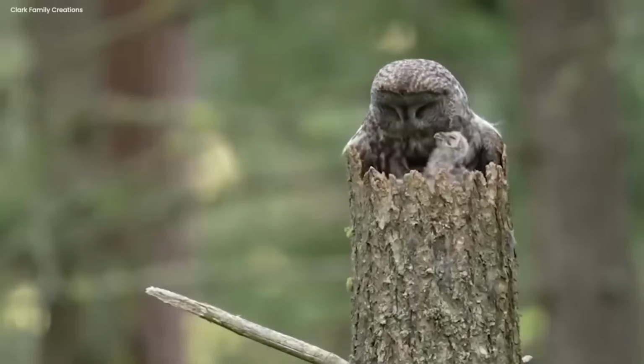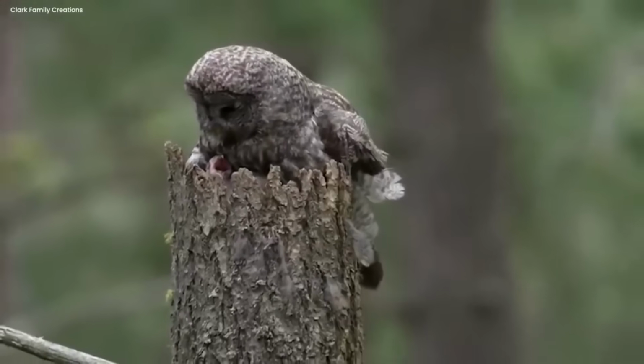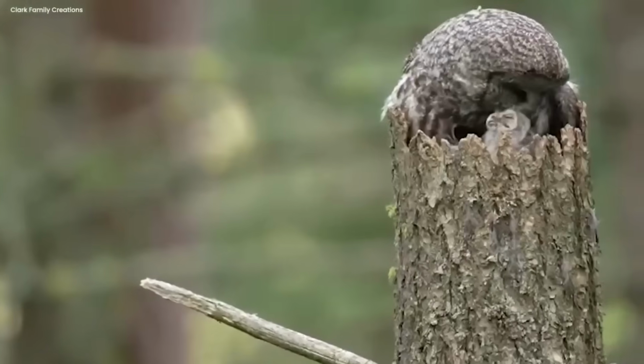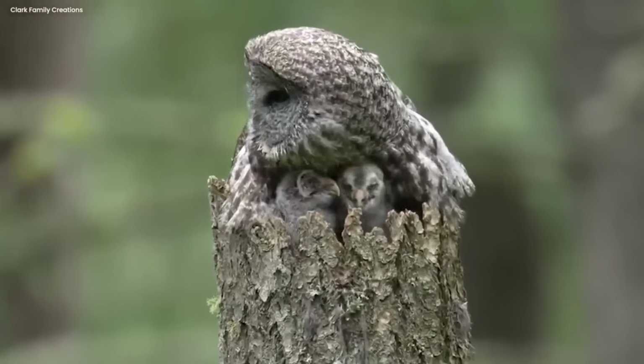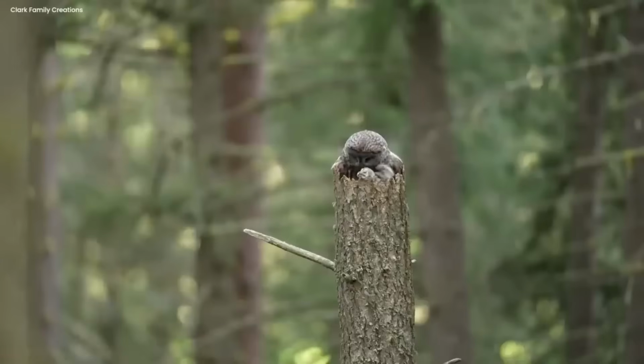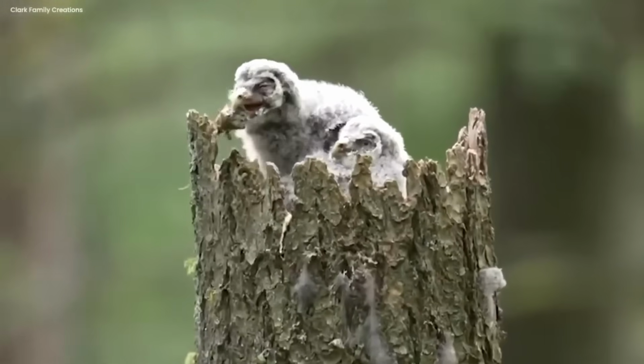The babies stay close, hidden in the shadows. It's like a living memory of the past, seen in the patterns on tree bark. In the video, the owl watches over its babies, keeping them safe from things we can't see in the sunlight. It's like a story in nature, a family tale told without words.